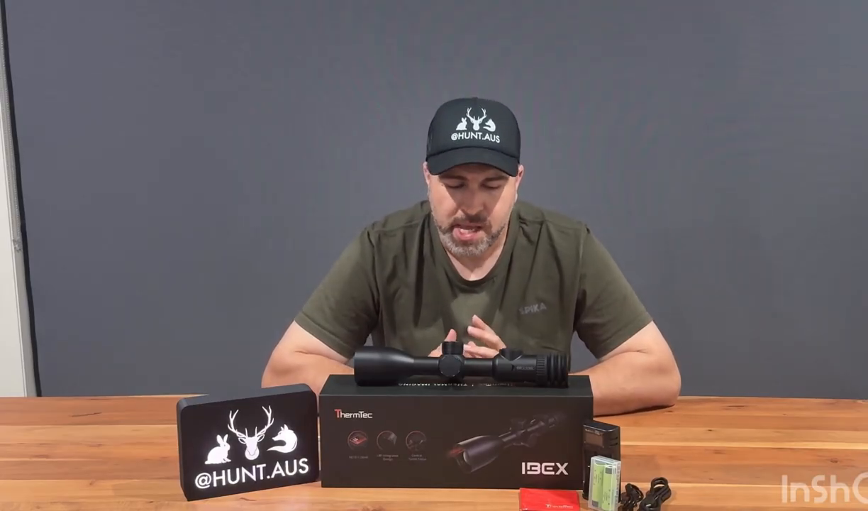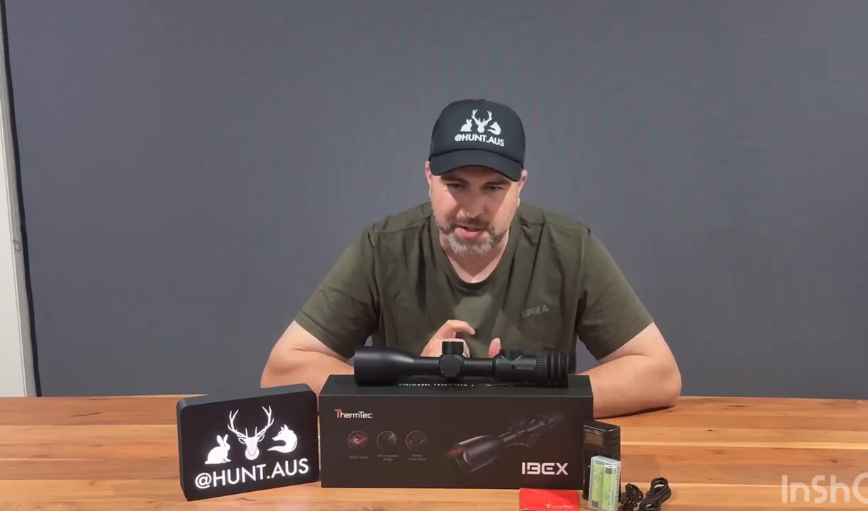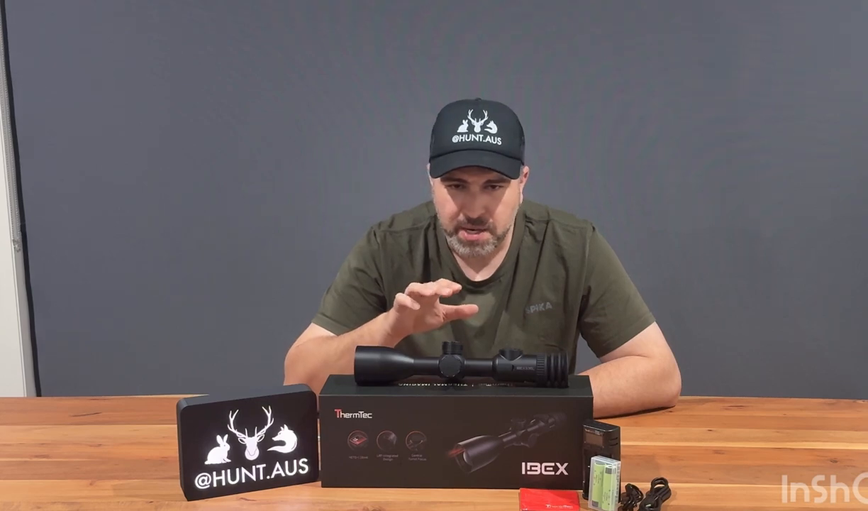Now, here's a couple of the new ones. I can tell you now, having looked through the unit and jumped through the menu system, what caught my eye, and I mean caught my eye, was the optional display. So what I mean by optional display is you've got the choice between a square display or a round view display. Press of a button, whatever you prefer.